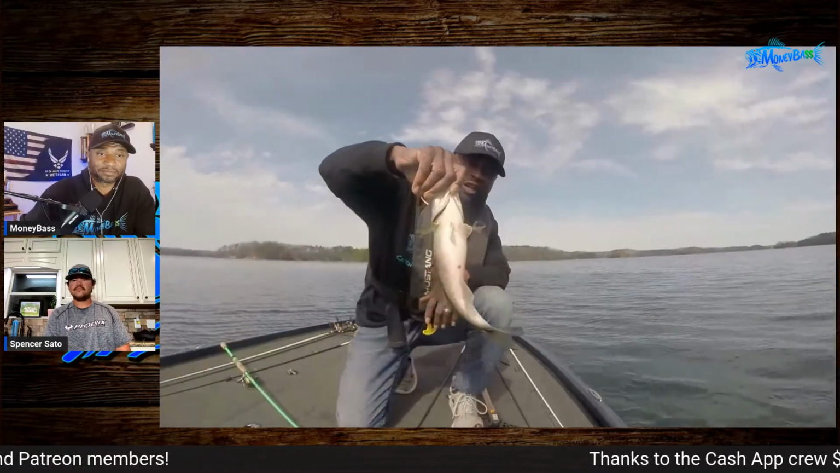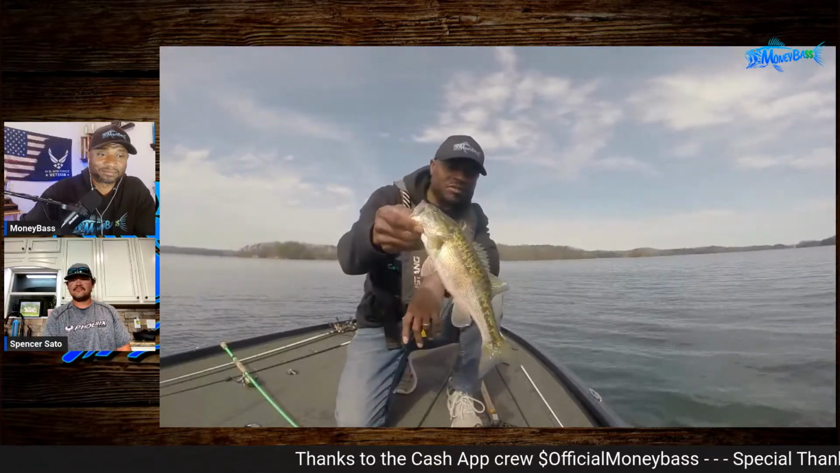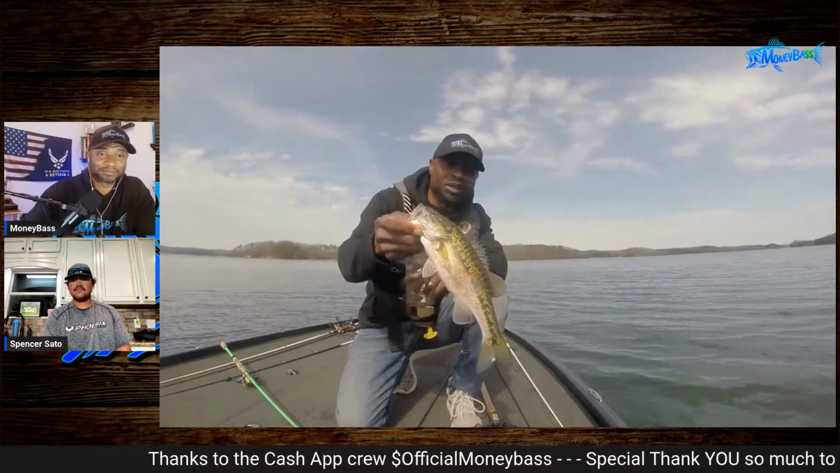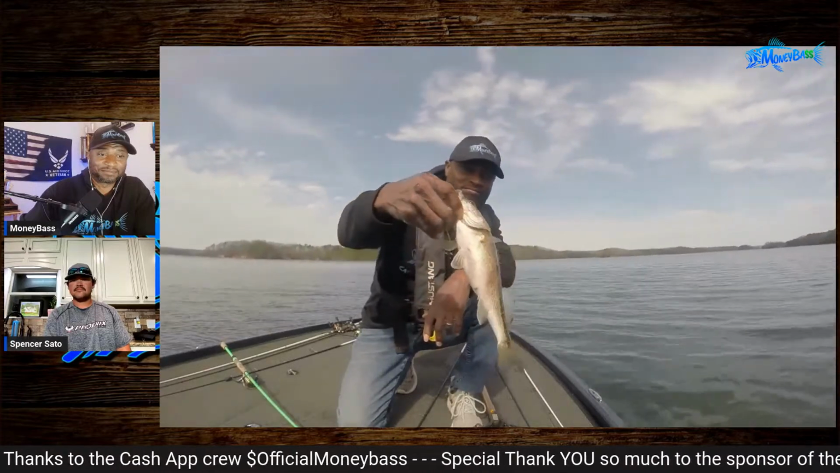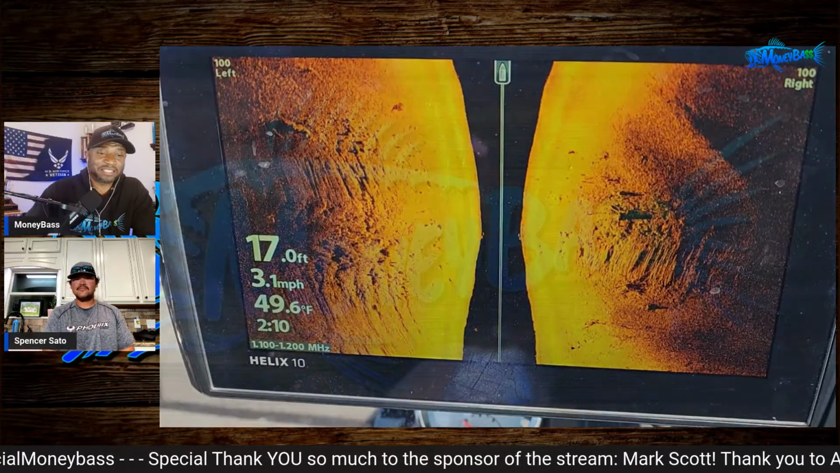All right, so I figured out where the smaller fish are at. This is the first non-keeper that I've caught in a while, but I caught that one on a spoon. There we go. So yeah, that was it, guys.